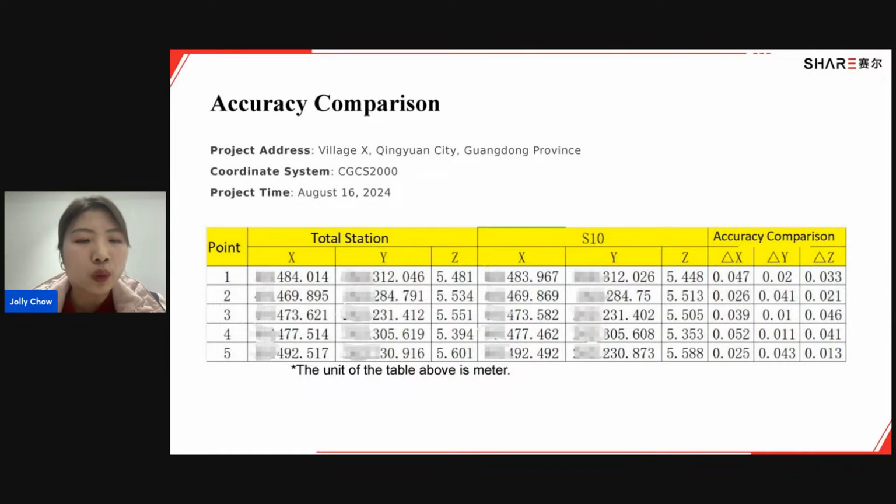And as we know, the absolute accuracy of Total Station is within millimeters. That is to say, the absolute accuracy of SLAM S10 is within 5 centimeters. Therefore, SLAM S10 can provide an accurate and efficient solution for measurement in the renovation industry.